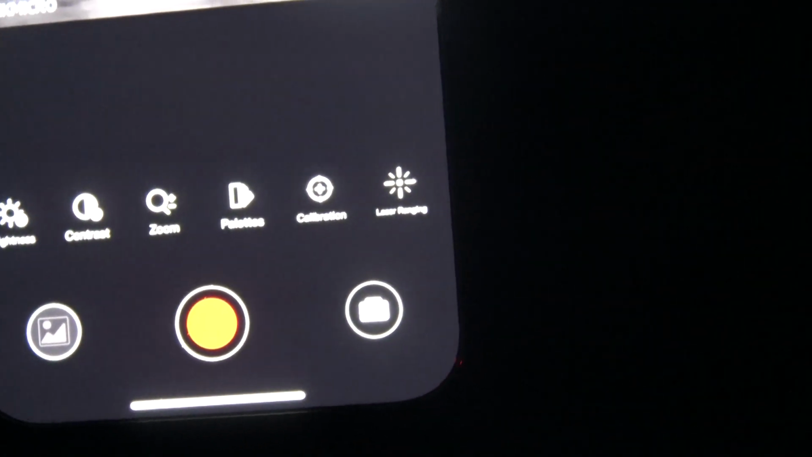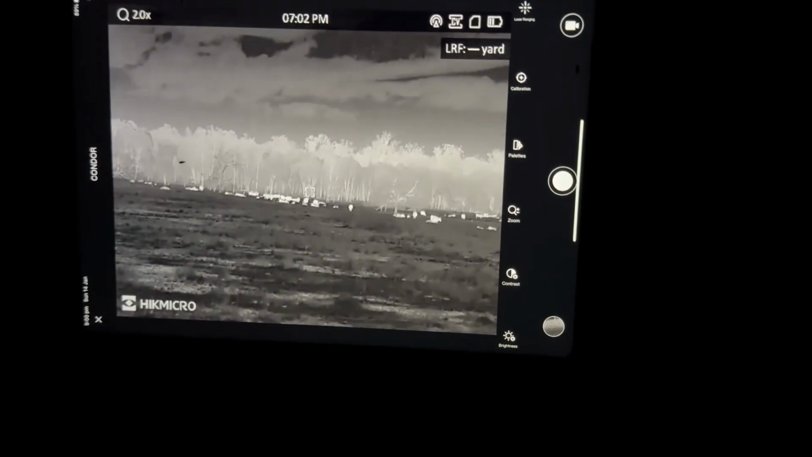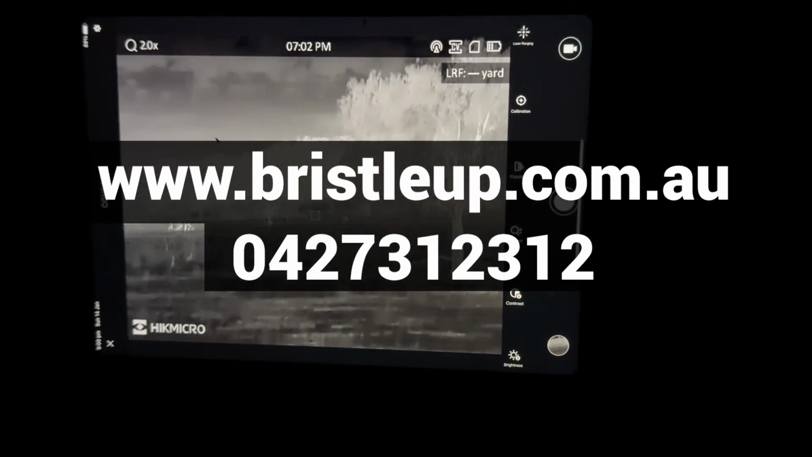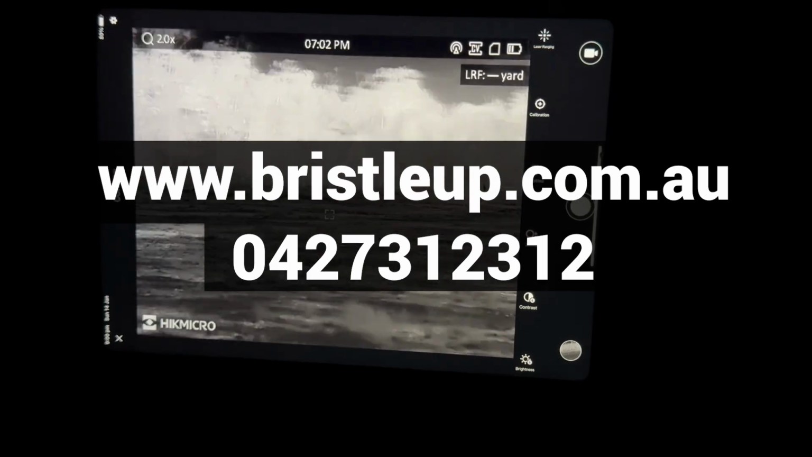This is also required if you want the rangefinder to show on the monitor. You will need to re-engage the rangefinder every 60 seconds as they don't have an always on feature yet. I've been suggesting this feature for quite a while, but they just haven't gotten around to it yet. Overall, the Condor performs very well wirelessly and as a hardwired unit. It also works great via hand, giving you the versatility to use it the way you want.